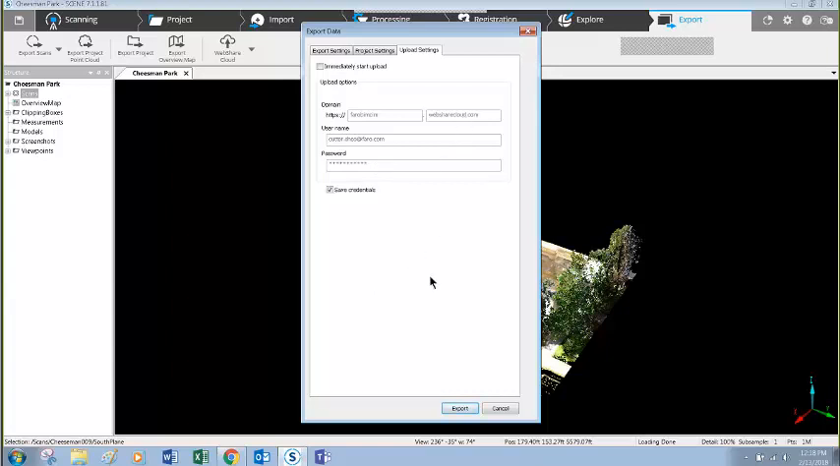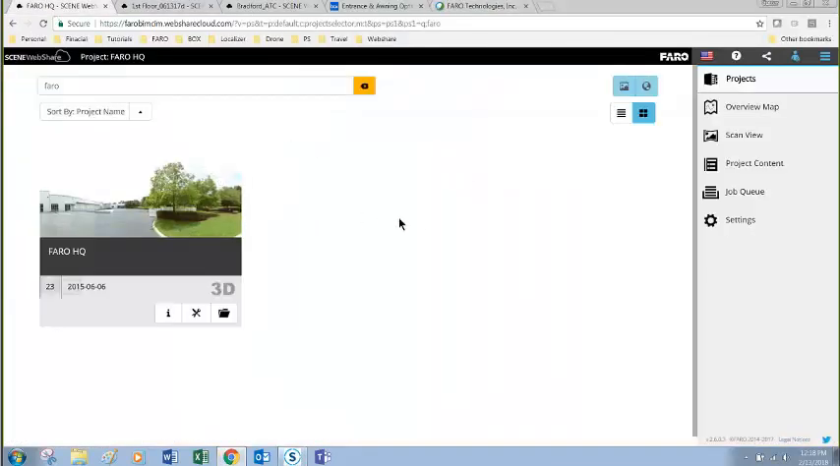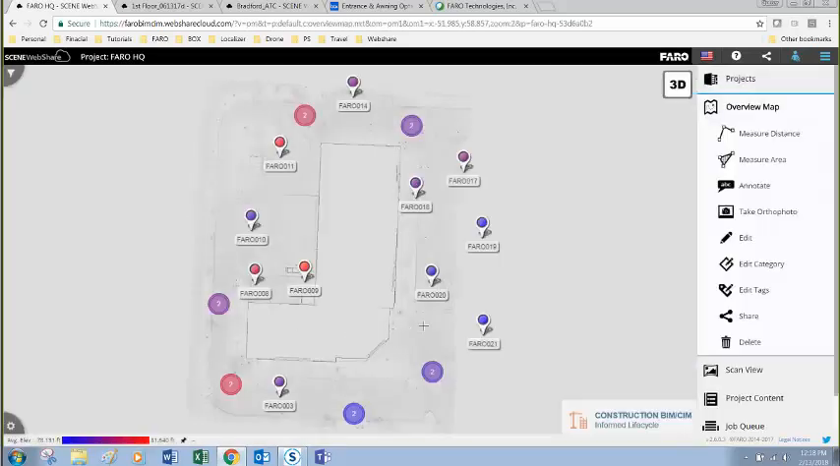So after the data has been created and uploaded, you end up getting a page like this where the data can be viewed. I have 3 different examples going through 3 different hypotheticals, and the first one will be FARO headquarters in Lake Mary, Florida. So the first thing that happens when selecting a project is it takes you to an overview map where you can view scan positions and see roughly what your project looks like from the sky.